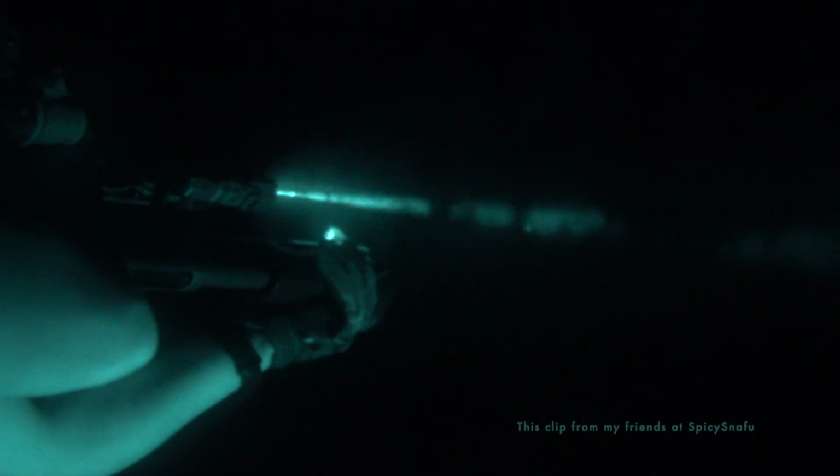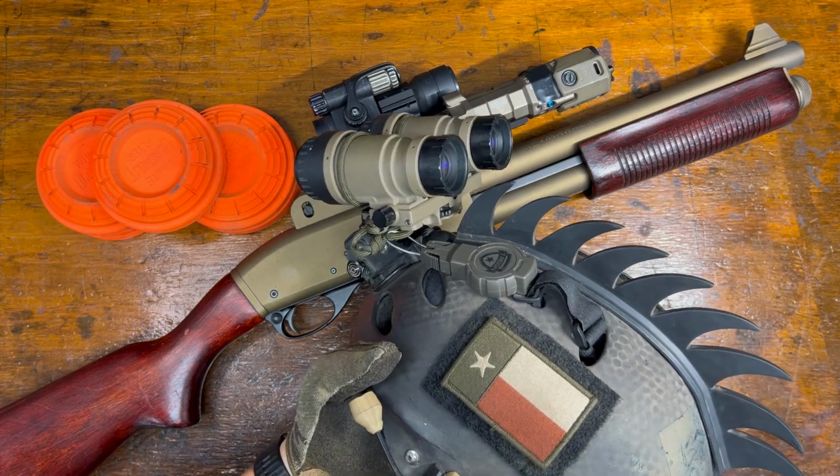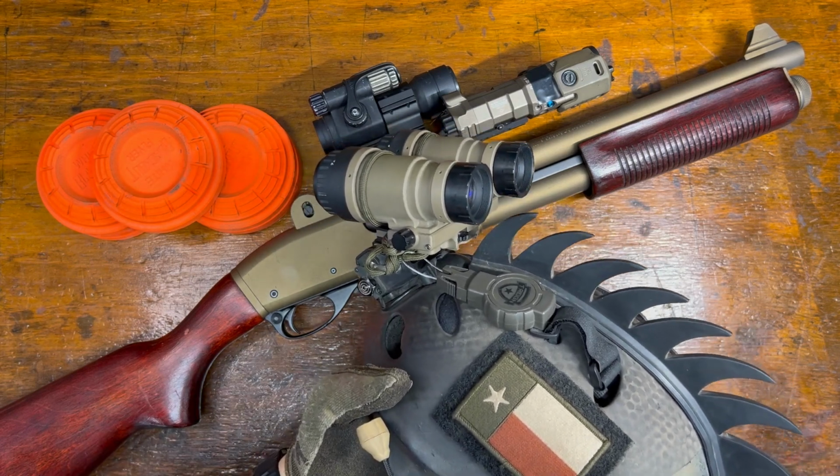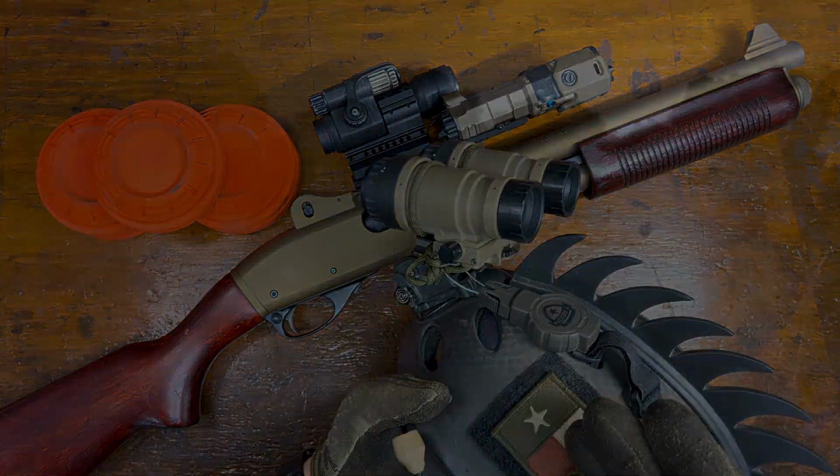For our night shoots, we're shooting completely under NODs. That is, there's no white light. So any illumination you see in these videos is all infrared light. It's all invisible light. You can't see it unless you have night vision. So without NODs, it'll look like this.